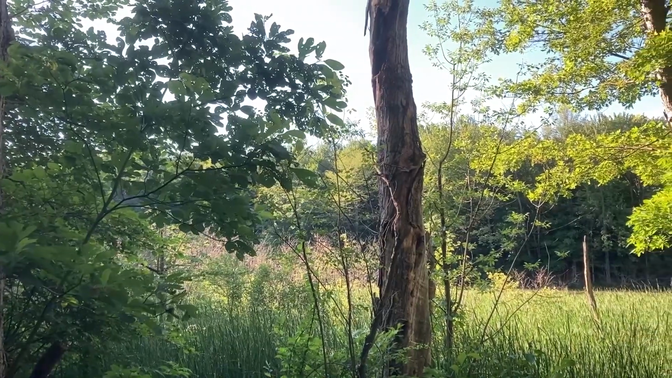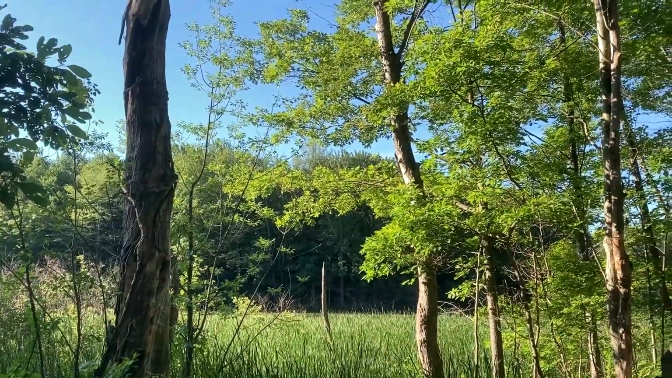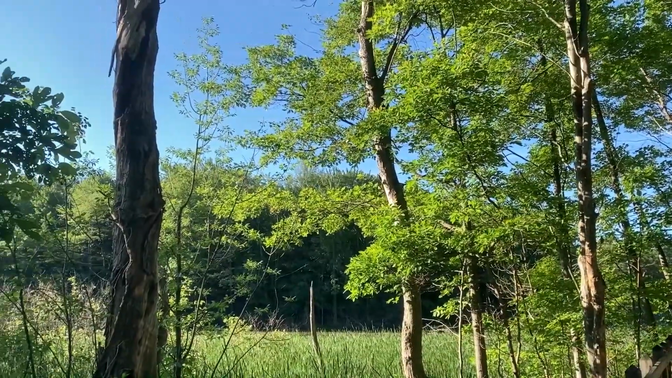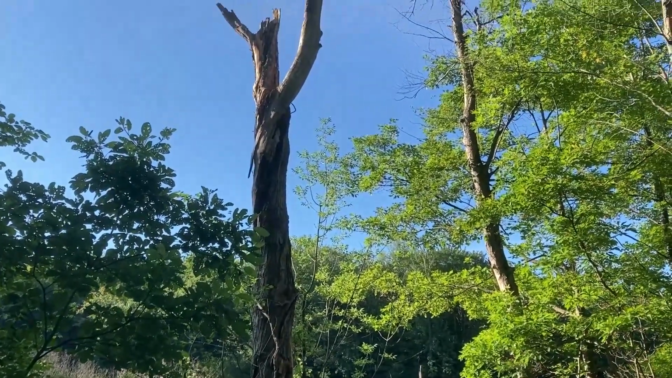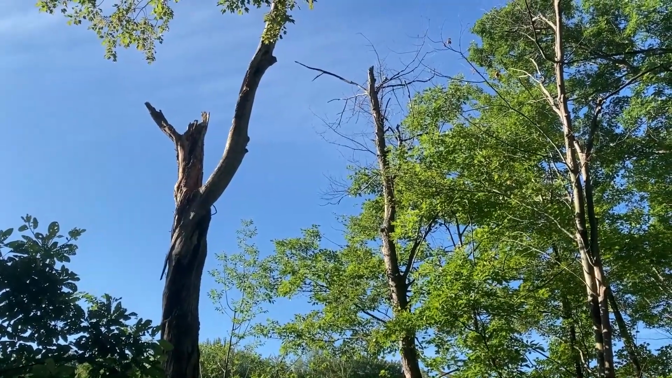I'm out on one of the boardwalks, and you can see the morning sun is lighting up the trees and everything around it. There aren't any clouds in the sky. You know how that makes me a little sad, but we're still going to work with that, fill the frame with whatever I can. Of course, here's a dead tree that intrigues me.